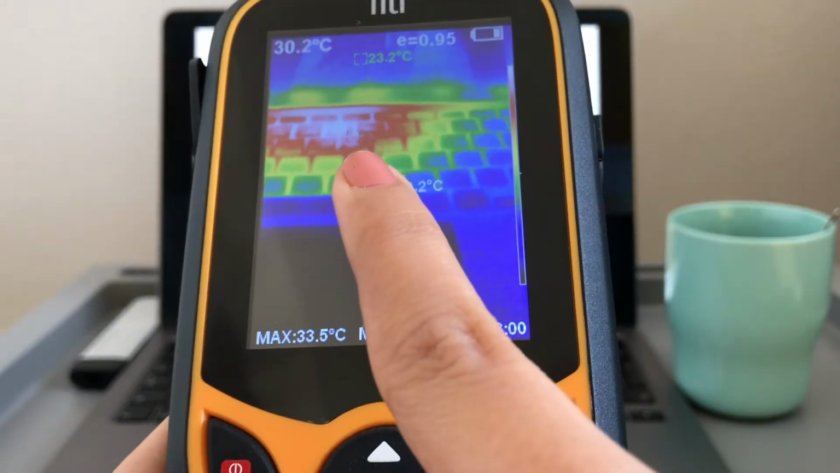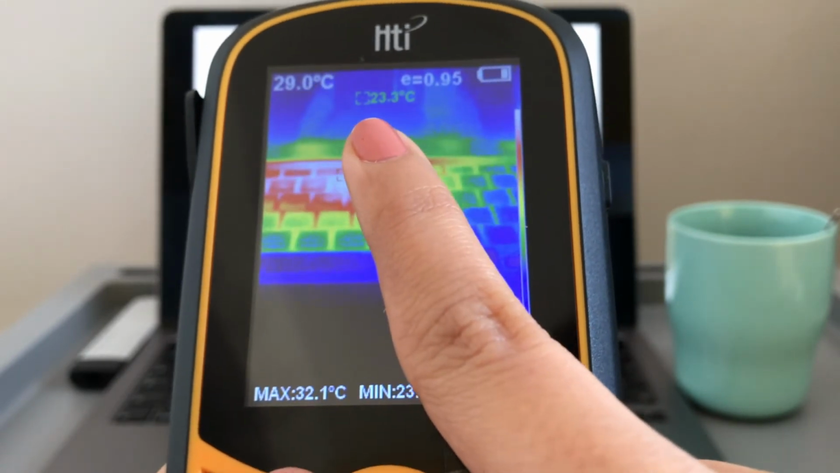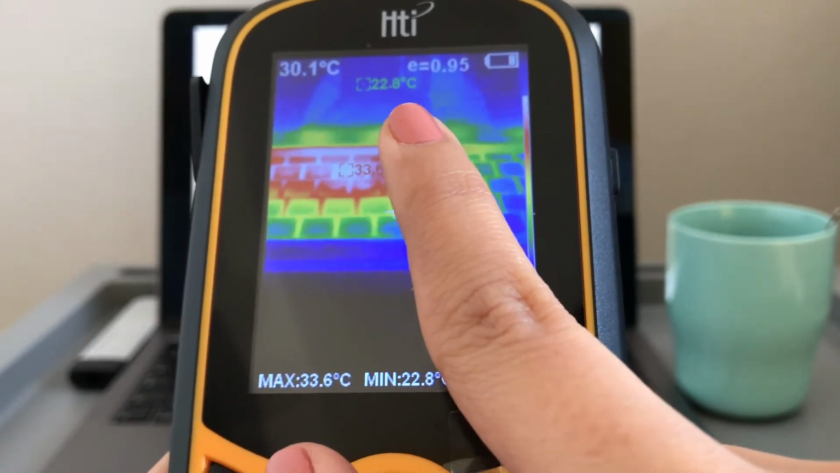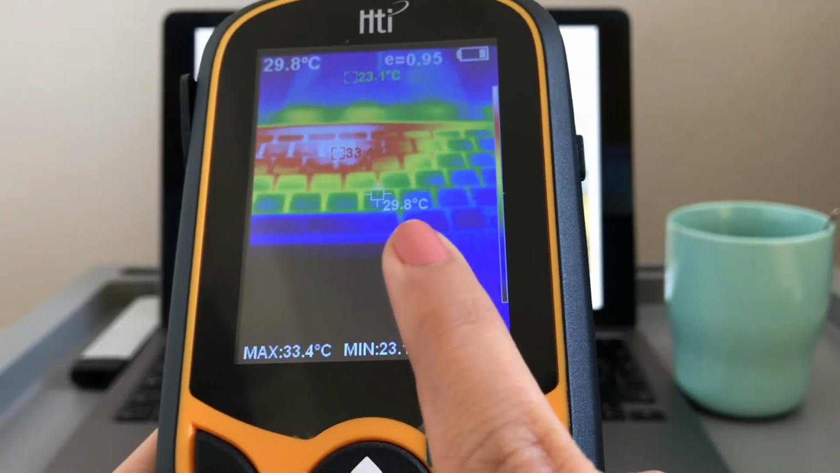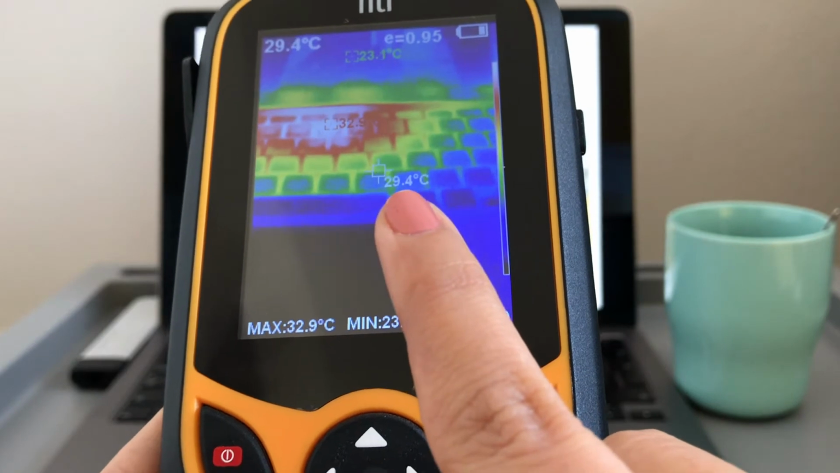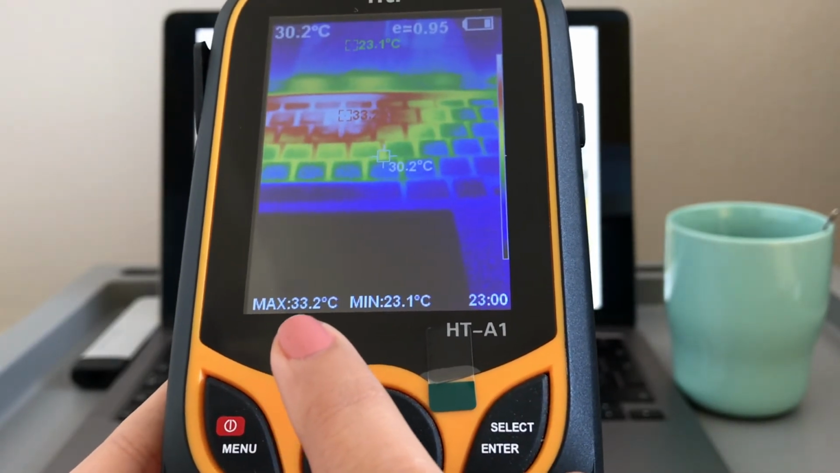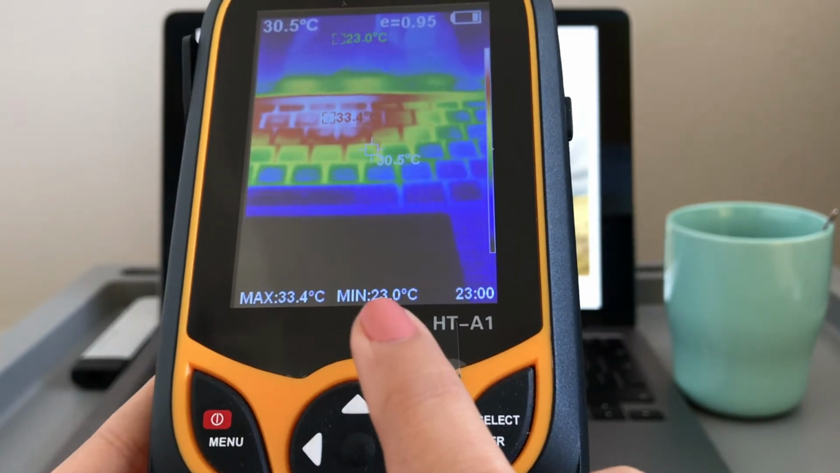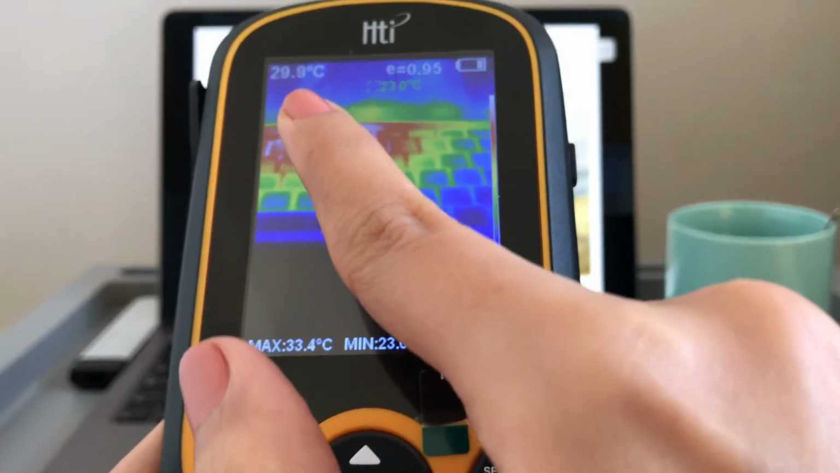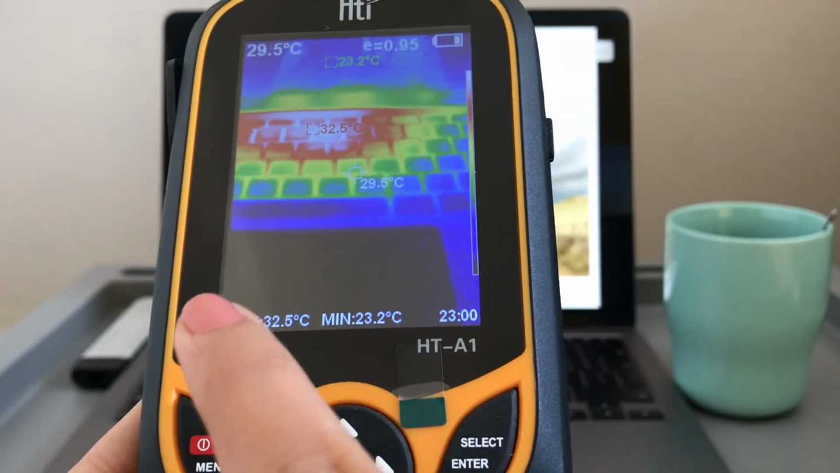The red one is showing the maximum temperature. The green one is showing the minimum temperature. And the white one is showing the central point temperature of this screen. These values are also written here: maximum temperature, minimum temperature, and here is the central point temperature of this screen.